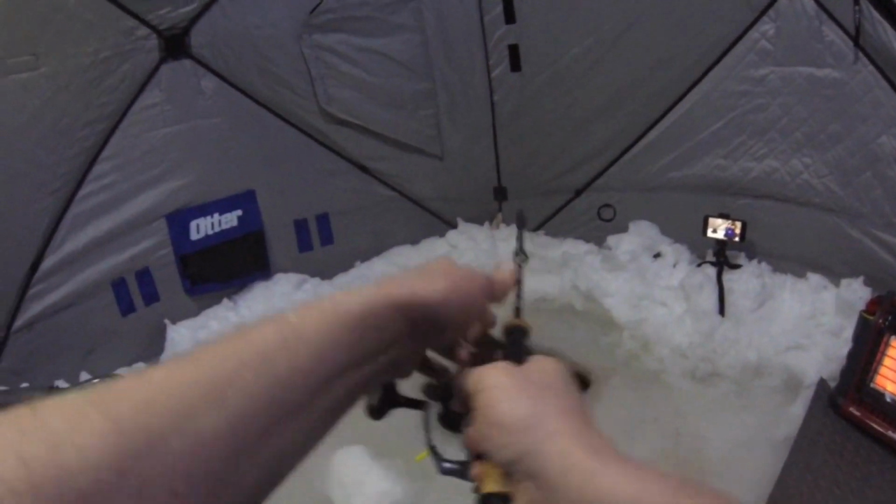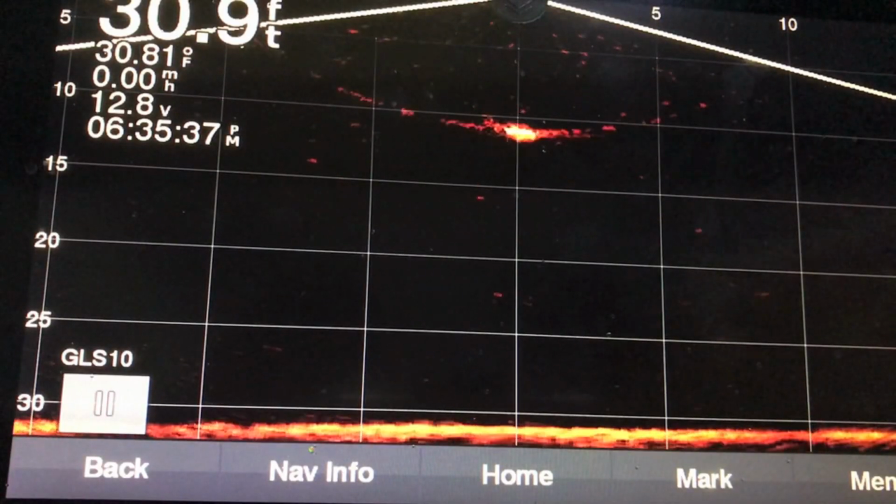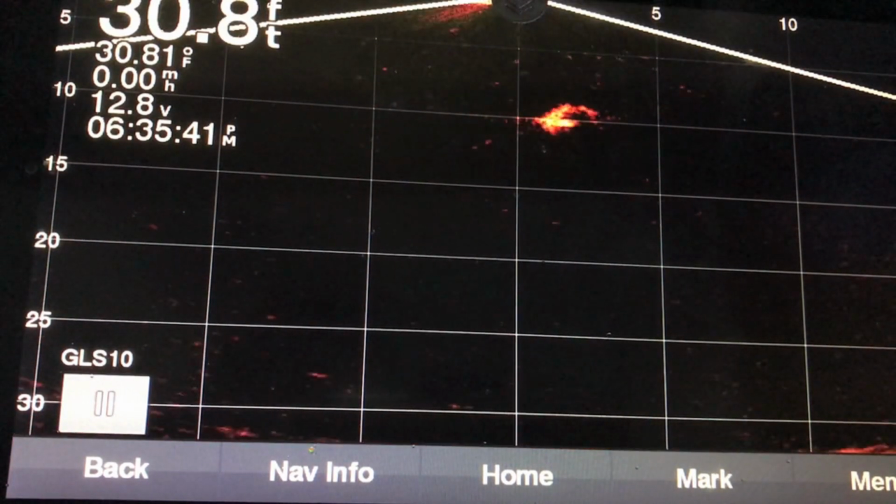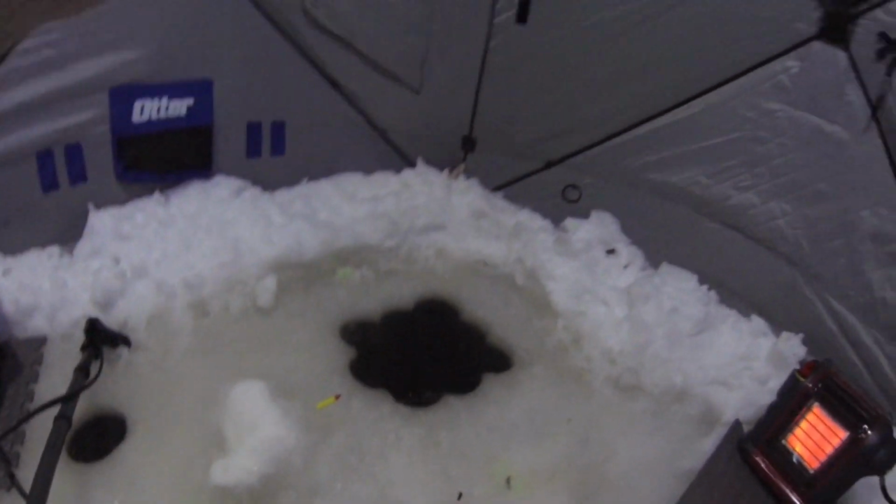Doesn't feel any bigger, but he seems to be thrashing a lot more. He's right under the hole. Just a little guy.